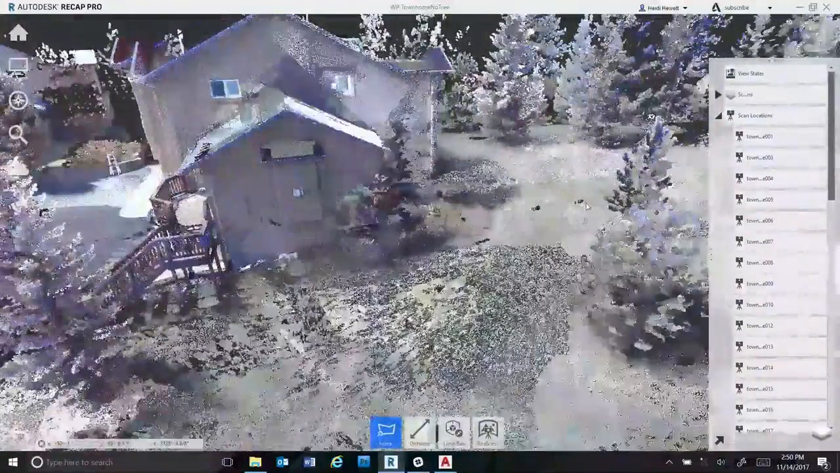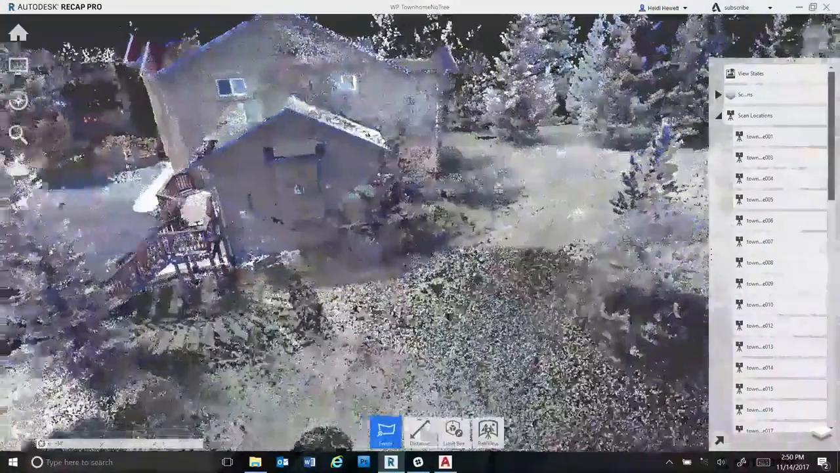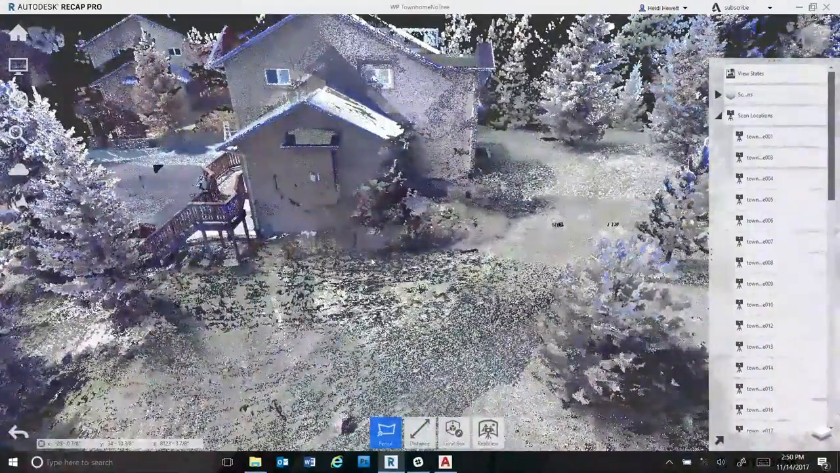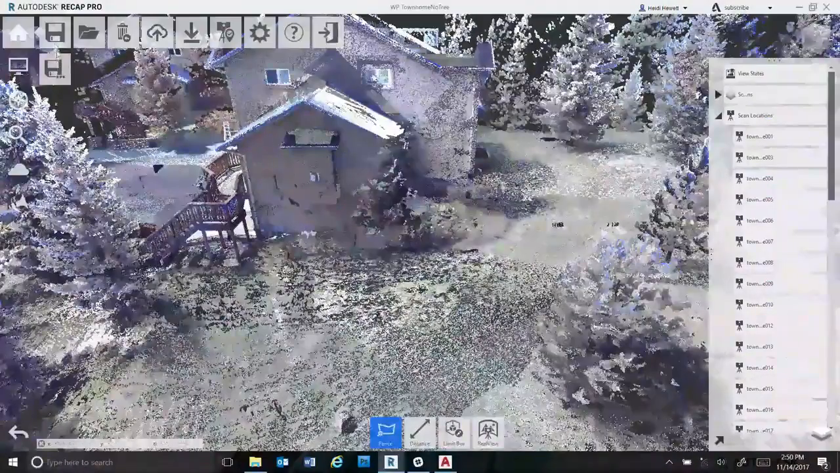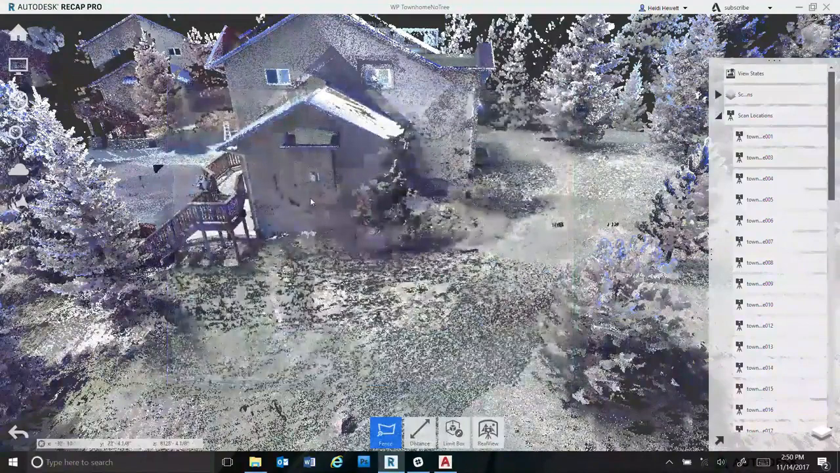All right, so those are just a few tools. There's a lot more you can do with ReCap, but those are the minimum that I needed to know to get it cleaned up enough so I could take it into AutoCAD and do what I really wanted to do, which was model. All right, so at that point, you can then save it, and it will come up with this message. Actually, you know what, I'm not going to save it because that took a little bit of time. But it will prompt you.